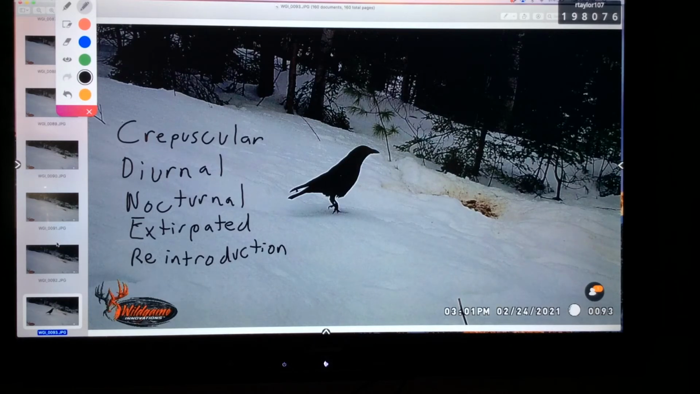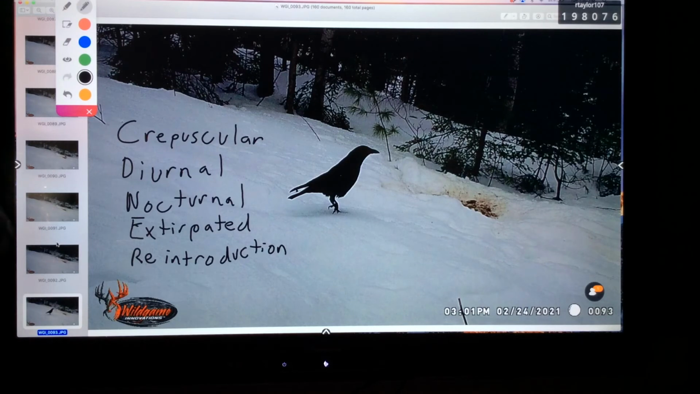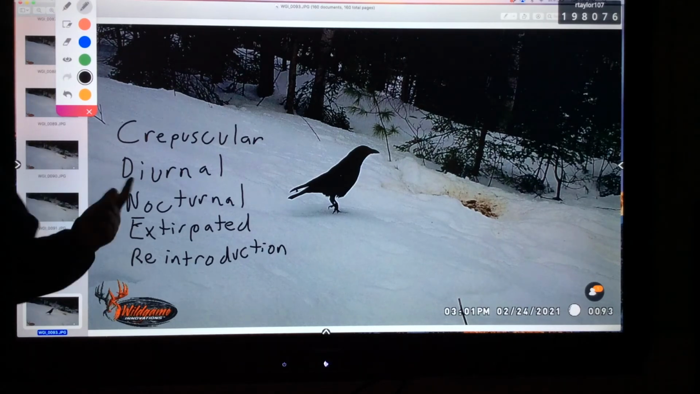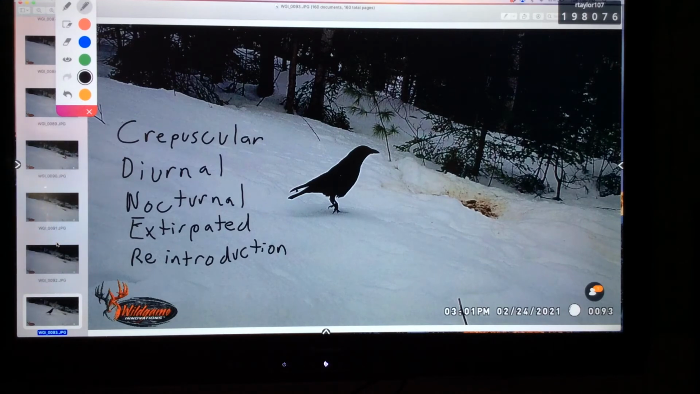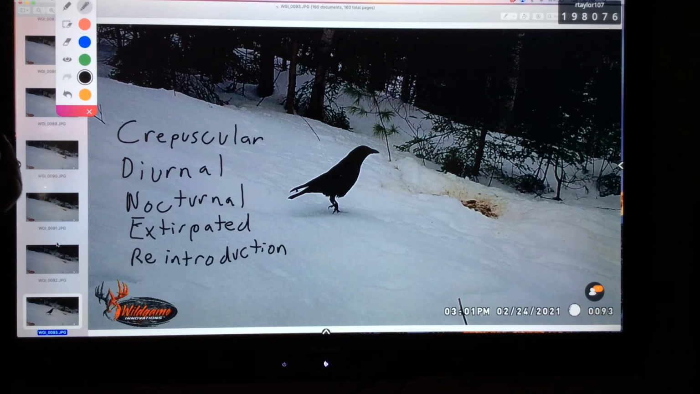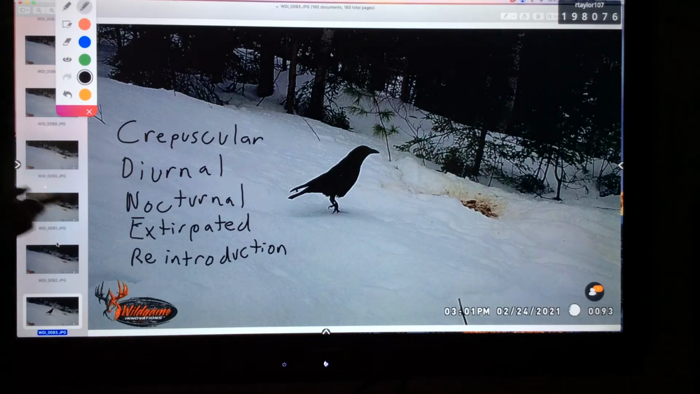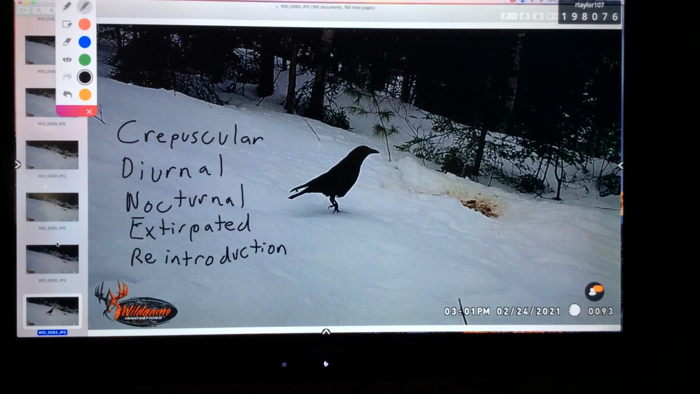Other animals that have been extirpated from Maine are mountain lions, and we believe the eastern mountain lion is now extinct, but they are definitely extirpated from Maine. Timberwolves, they are extirpated from Maine, although we have them in Canada and out in the Midwest. Rattlesnakes were extirpated by farmers back in the 1800s. So they're not extinct. They still exist in the world. They just don't exist in a given place like Maine. That's what extirpated means.